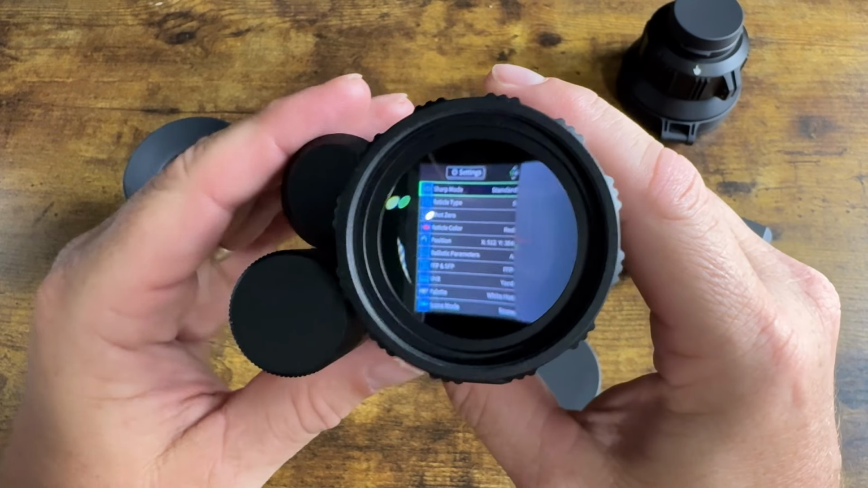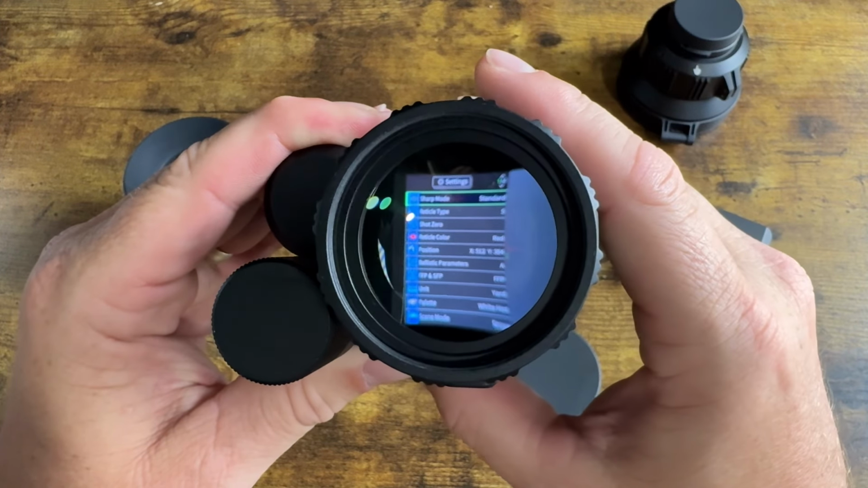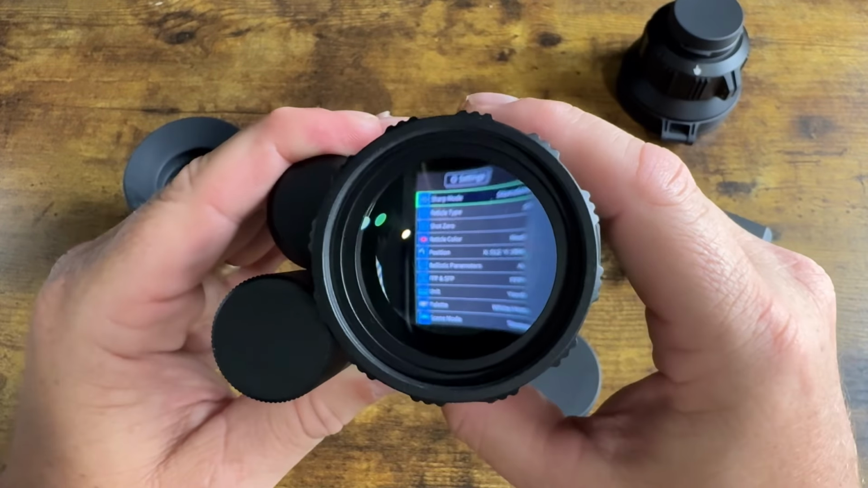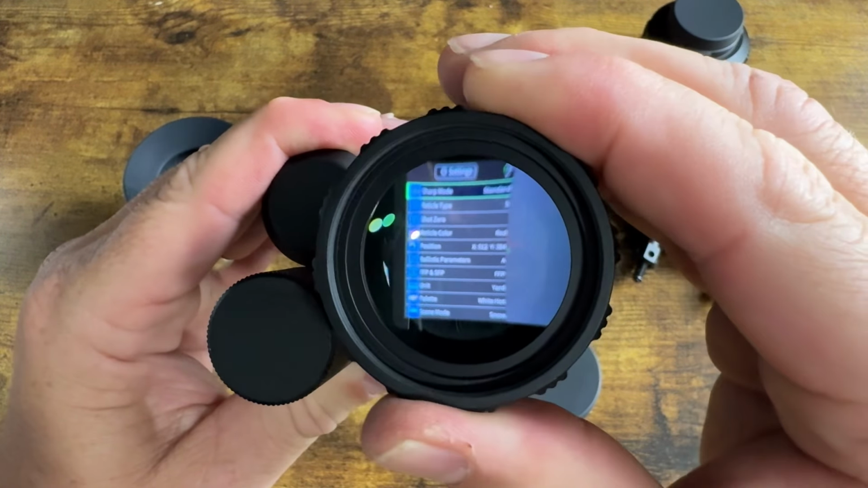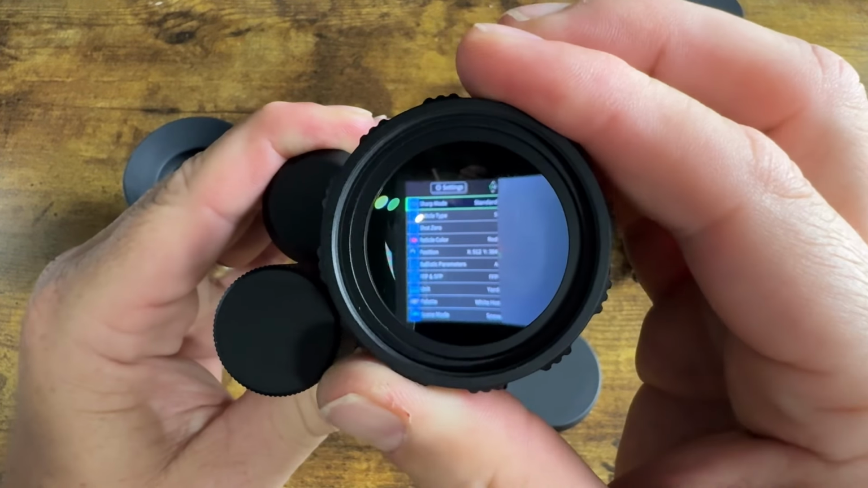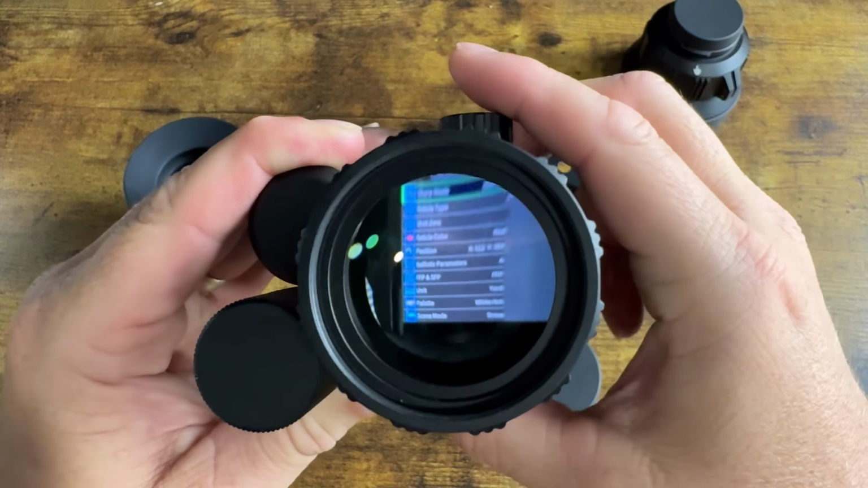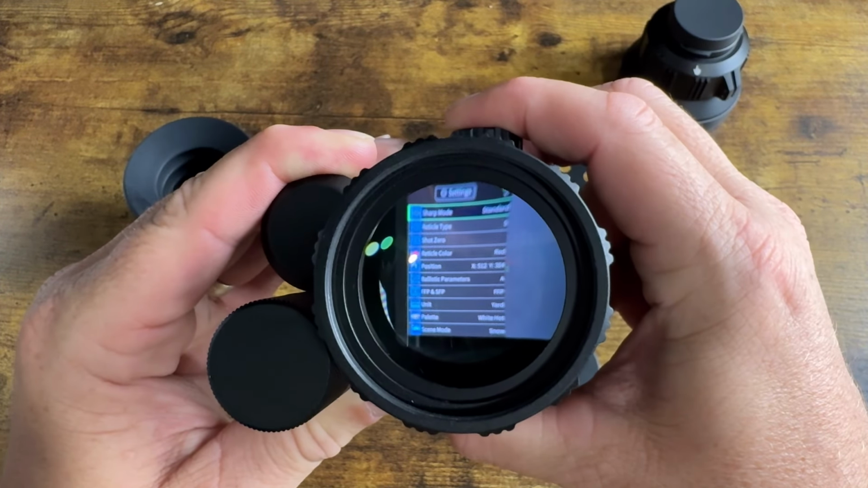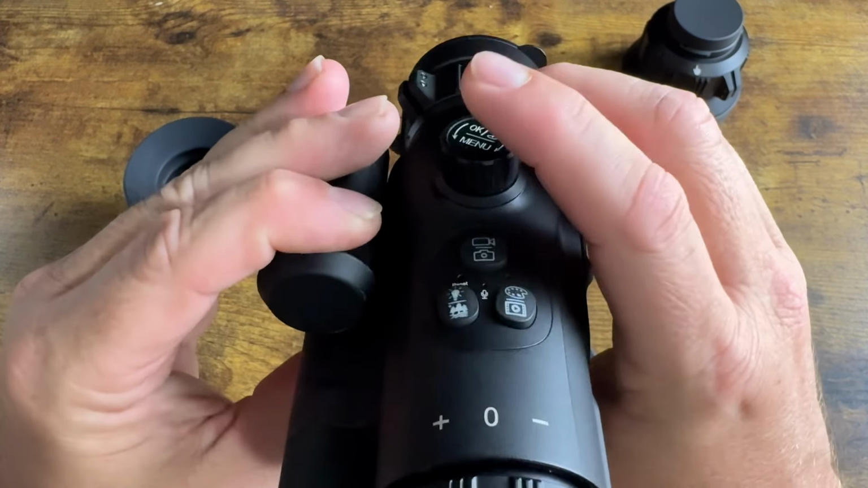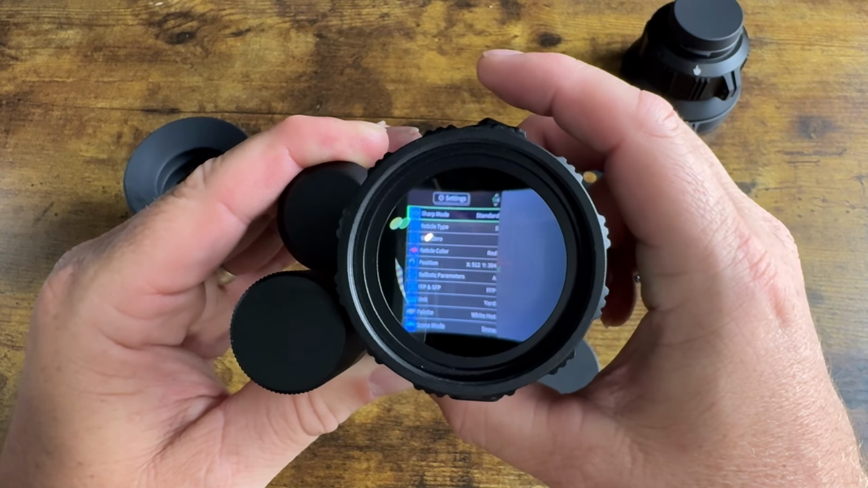Okay, so I tried to film the menu. I couldn't figure out how to film the menu. So I think we're getting it pretty good here. It's a little bit blurry, but let me see if I can correct it, maybe through the camera, so we can see it. Maybe not. But here's your menu. You hold the rotating button down on top. There it goes. It goes back to the regular screen. But if you hold this down for approximately 2 or 3 seconds, your menu pops up.